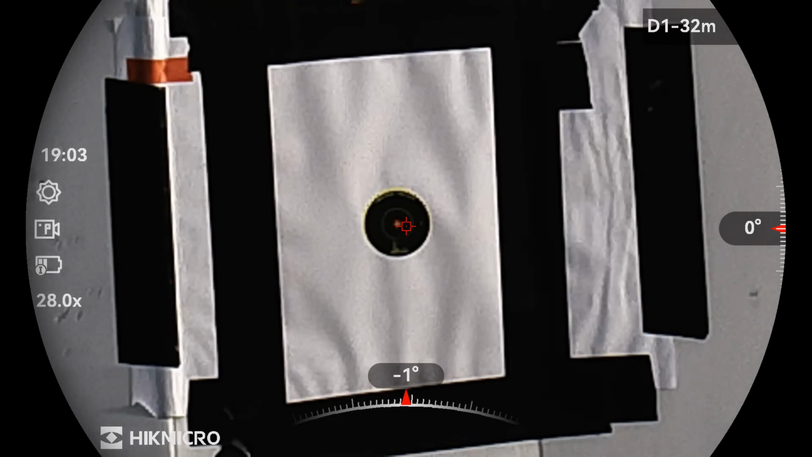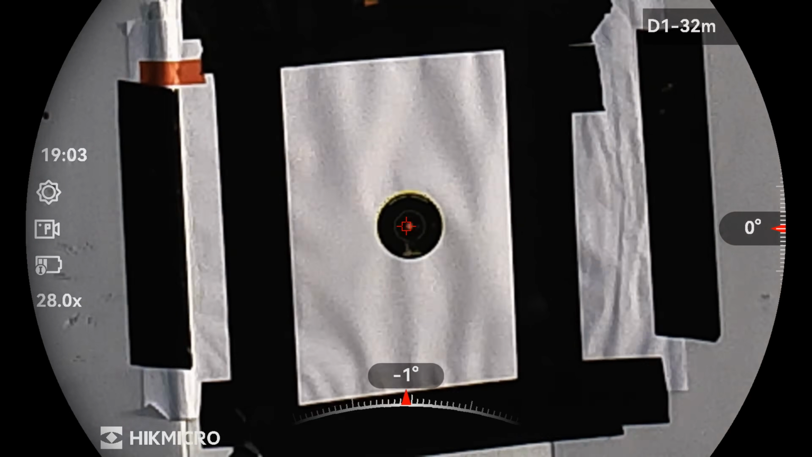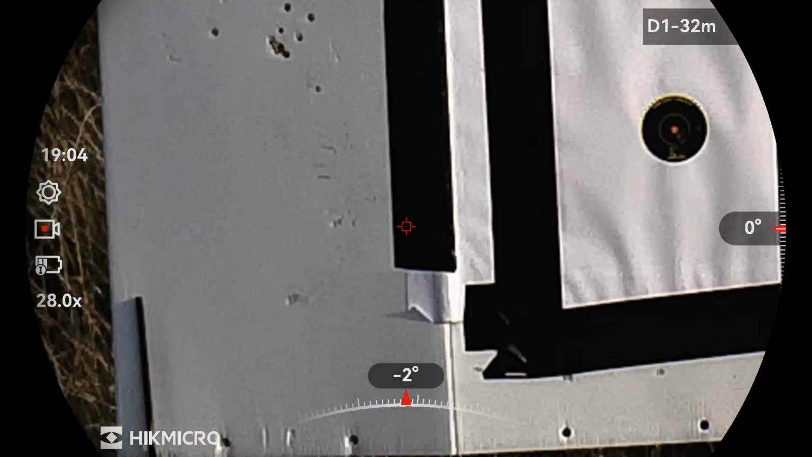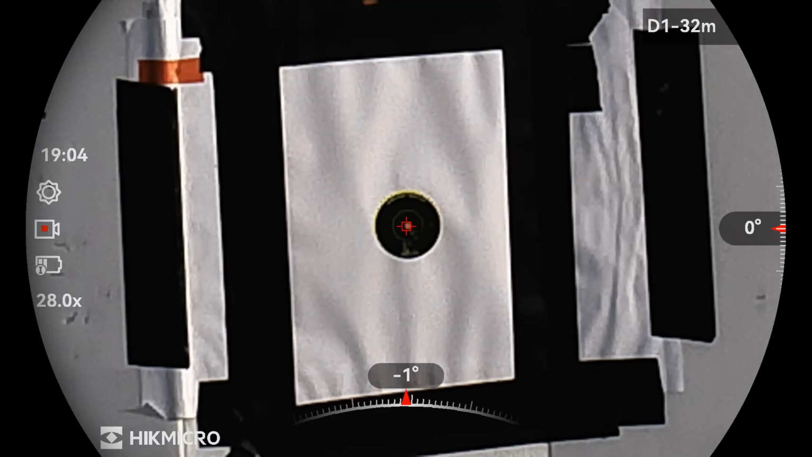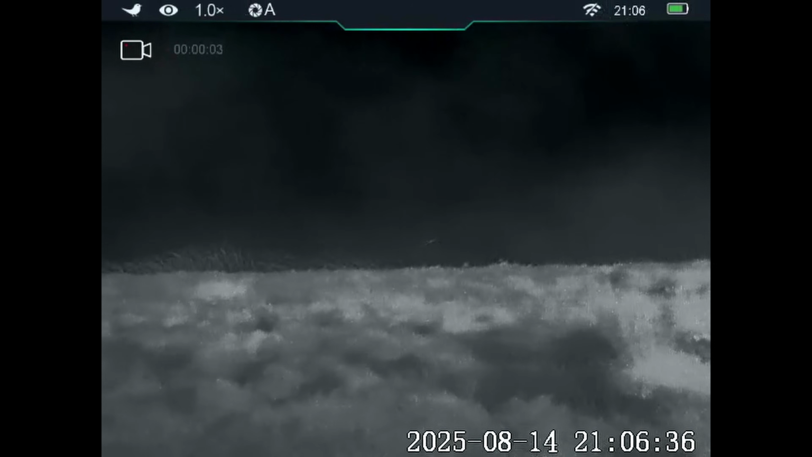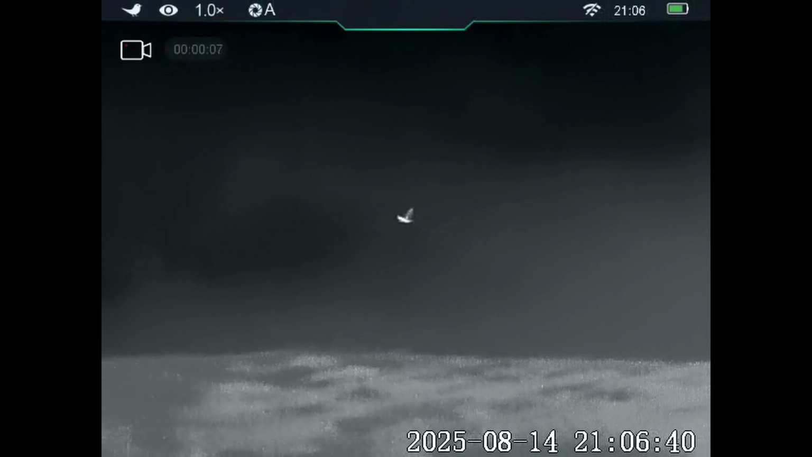Right, I've made the scope adjustments, and here's the third shot, just to make sure everything's in order. Yep, and it's landed just underneath the bullseye, which is great in these wind conditions. So I take a couple more shots just to check and everything's spot on. Right, I've decided to hang on and see if we can christen the rifle. See if a Mr. Foxy turns up.